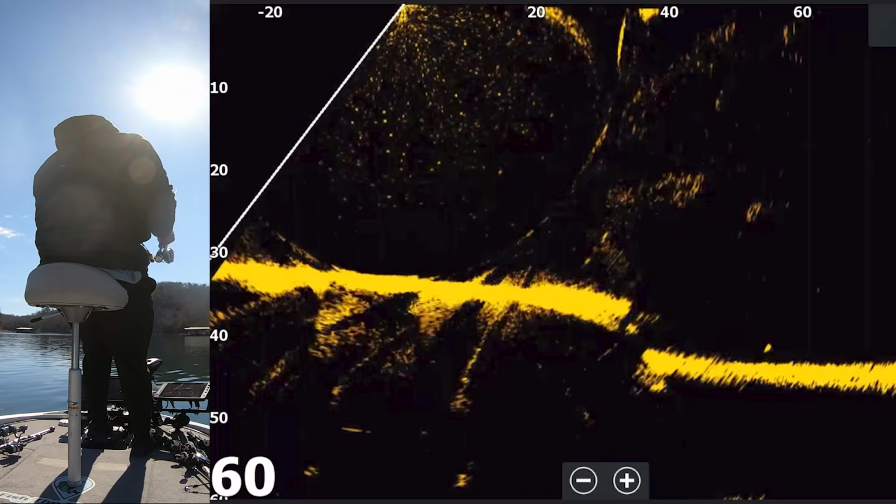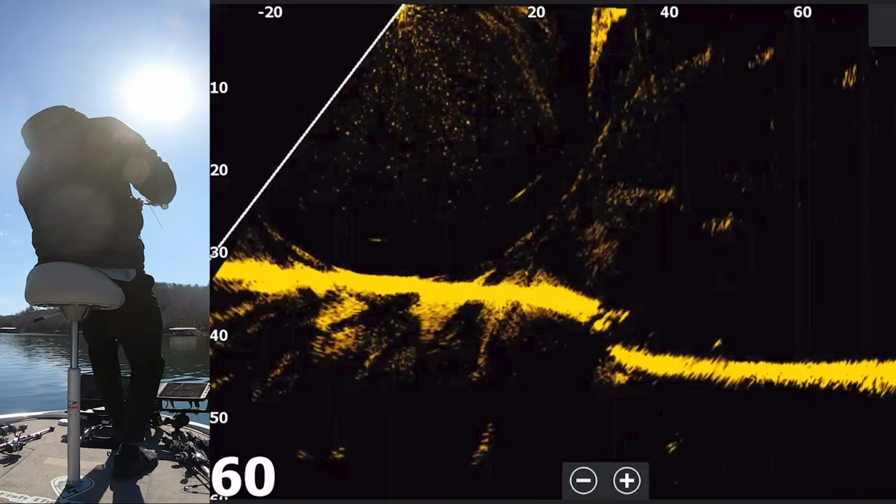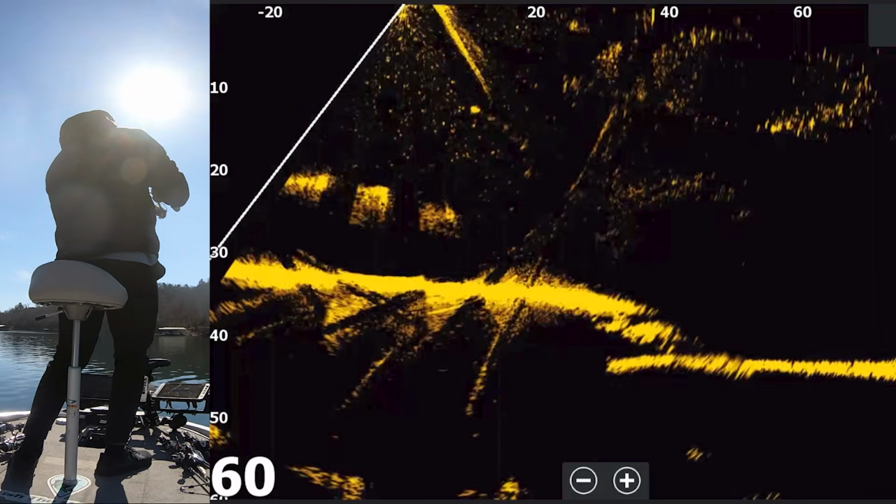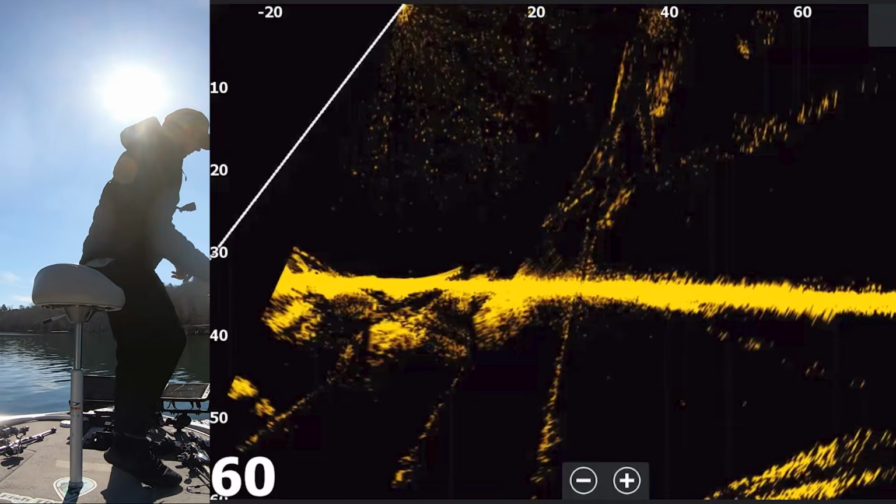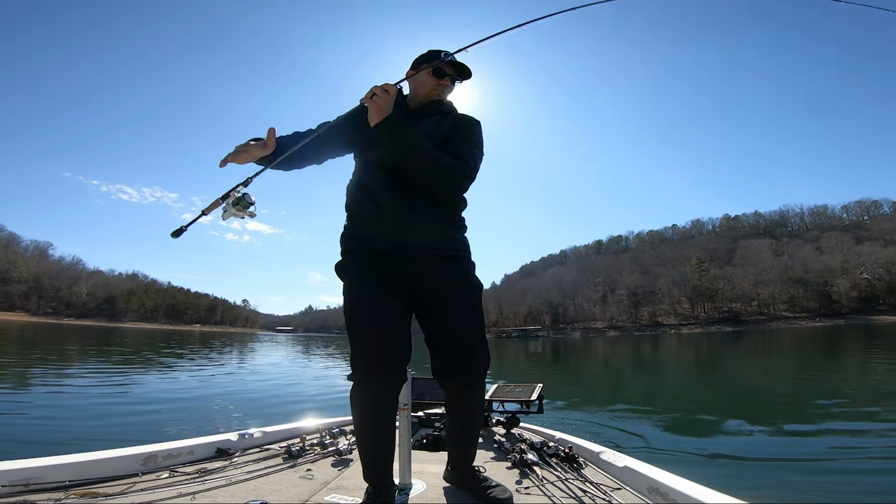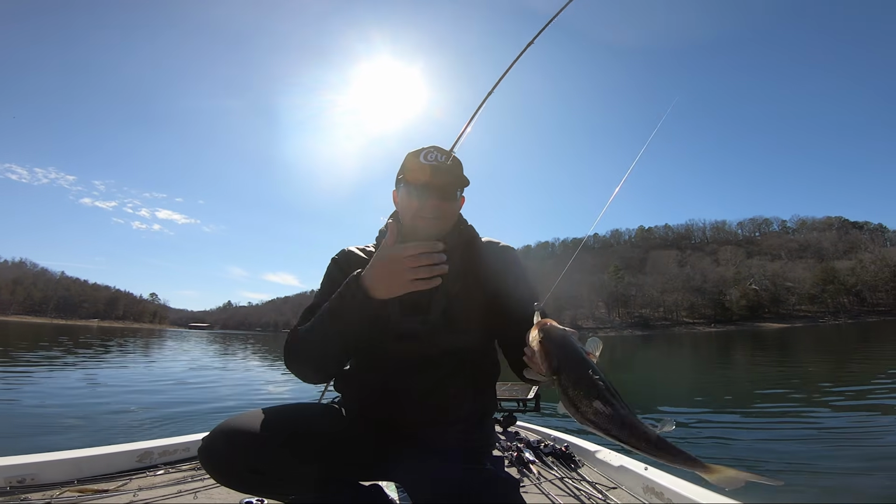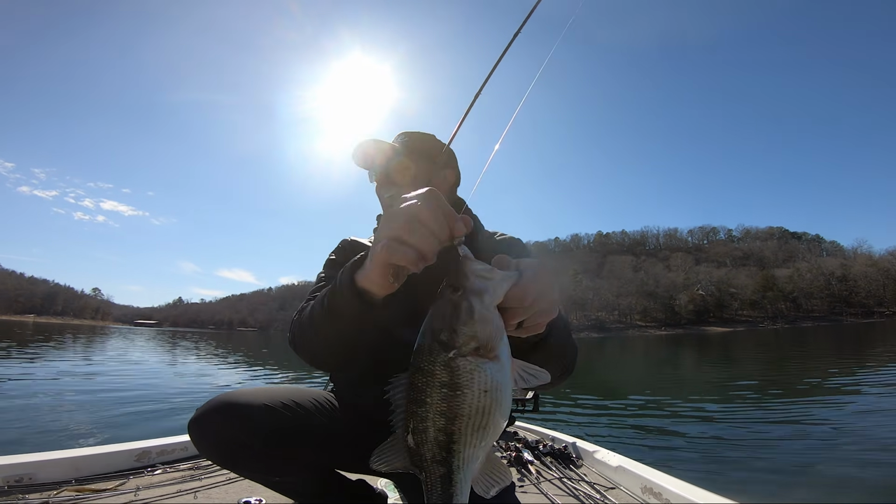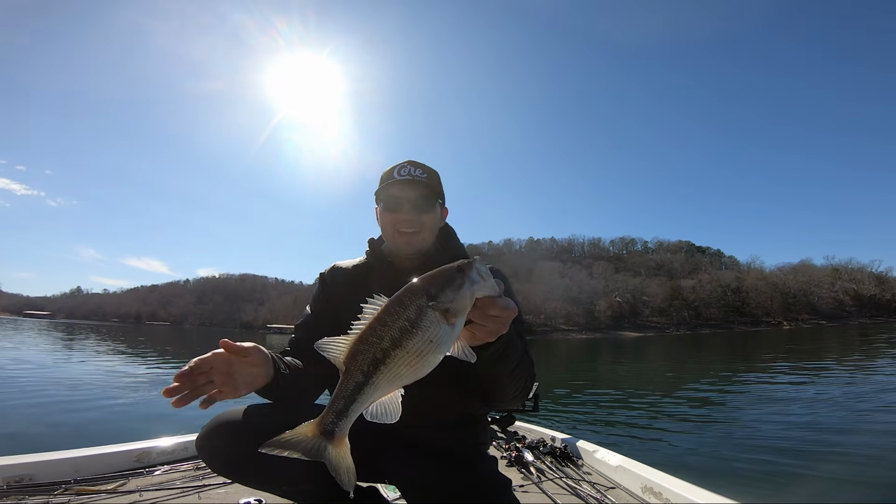Here we go, come on, get it. There we go, oh, finally found the fish, guys. Only took me 4.5 hours. Good ones here too. This is what I've been looking for all day, guys. Found a spot that has a wad of shad and actually has some bass on it. Finally, guys.